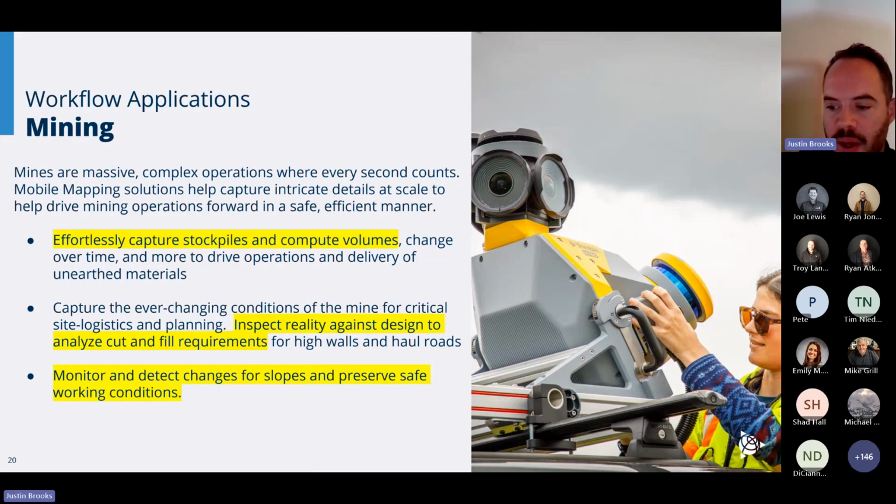Now, historically, these have been captured by more static scanning, but we are now starting to see more and more of these massive mines wanting mobile scanners as well to capture their stockpiles and compute the volumes, and even their roads going into and out of the mines, being able to maintain and fix those as needed, inspect the reality against the design, and analyze these cut fill requirements.